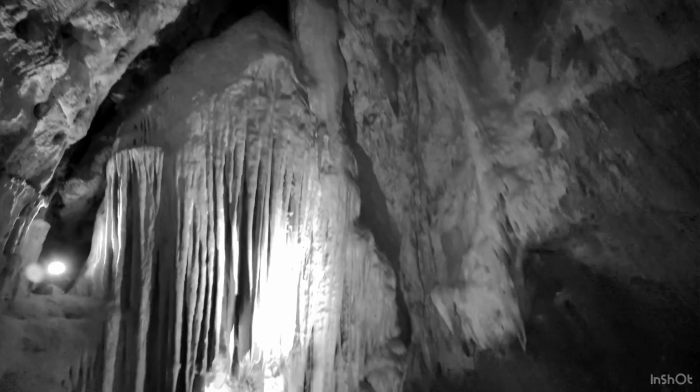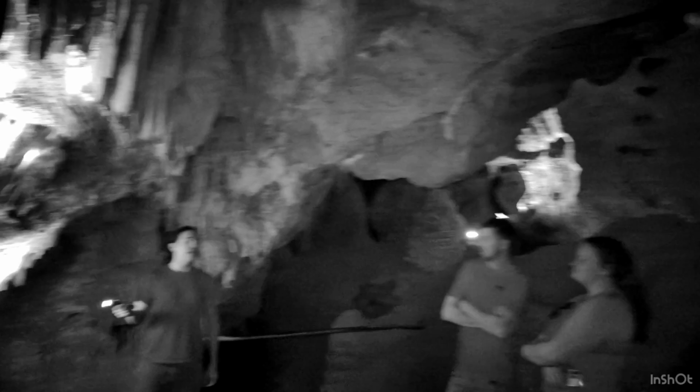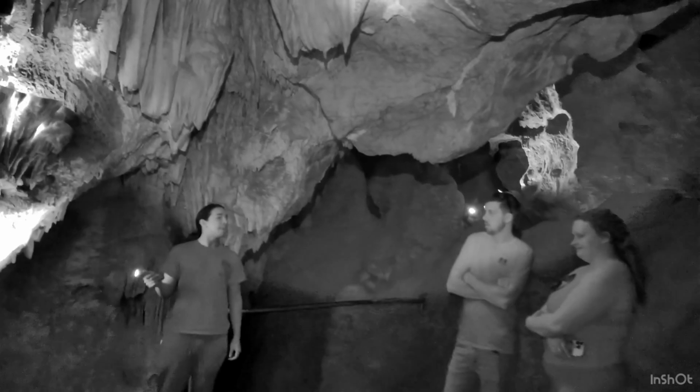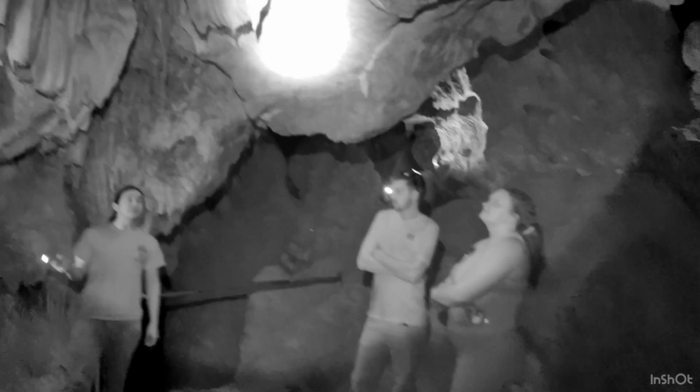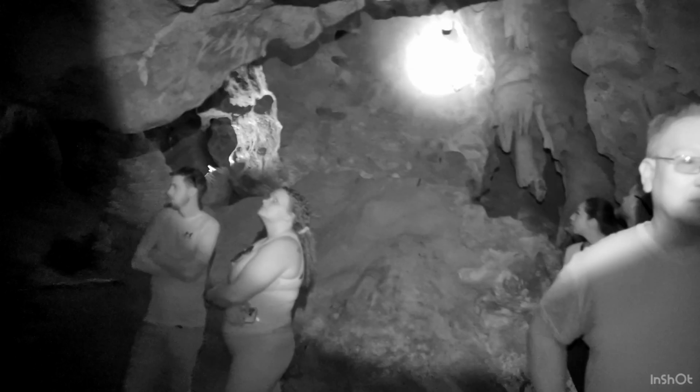But the cave curtains that are in singular form, like this guy right over here, this would actually be known as cave bacon, which is the scientific term for it. Geologists are very hungry people. They do name a lot of different things off of food. You guys will see cave popcorn here in a little bit, but we also have like a very, very rare mineral in this room that I really want to show you guys as well. Check it out. Right up here we have what's called fiberglass. I'm just kidding. It's fake. An actual formation I want to show you guys.